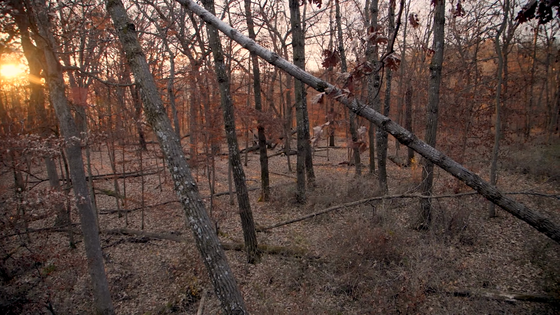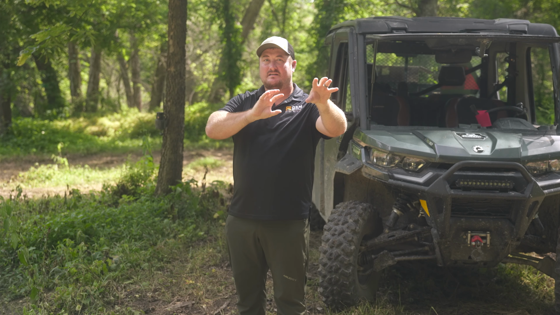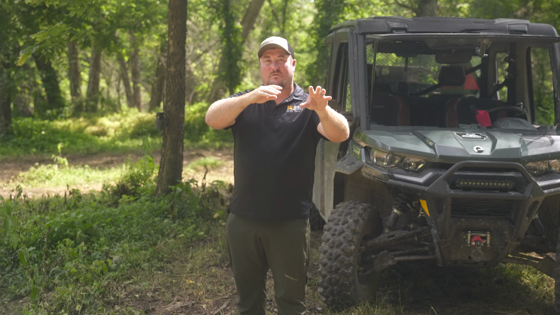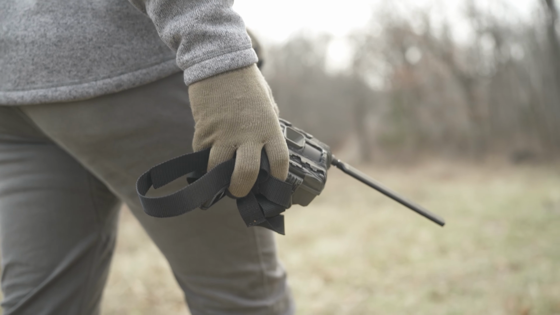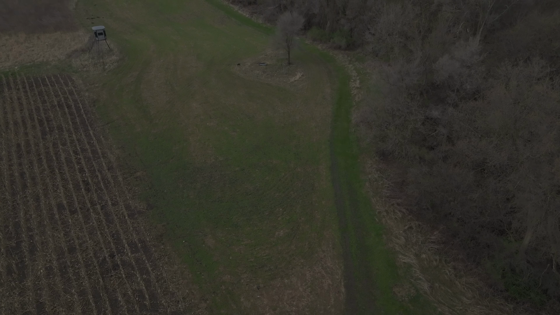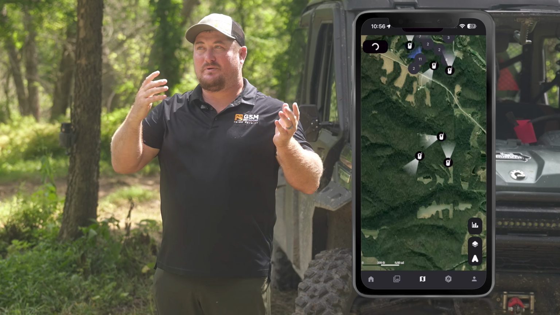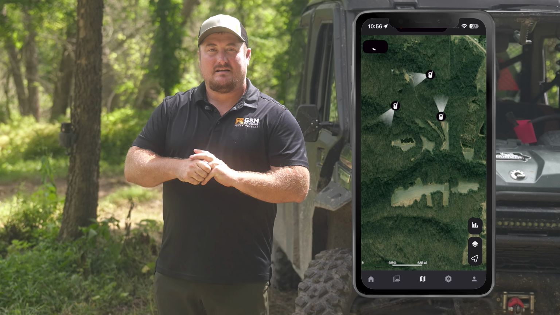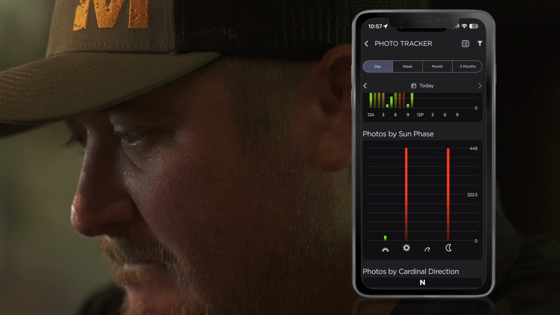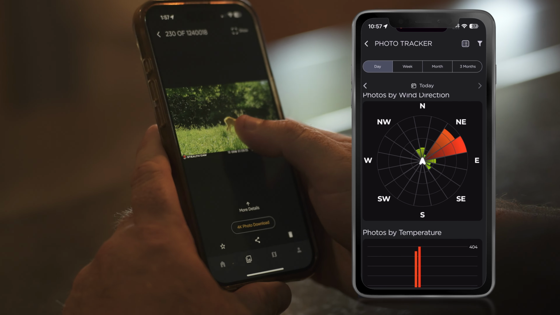So if I know a big buck likes to bed on a certain ridge and there's 3 food sources that he may be going to, what I'm gonna try to do is put cameras on the outside of that bedding area and then on those food sources, and then see what direction he's going, when he's heading there, why he's heading there based on what the weather patterns are, and use the photo tracker in the Stealth Cam app to start to dissect that movement and hopefully develop a pattern.